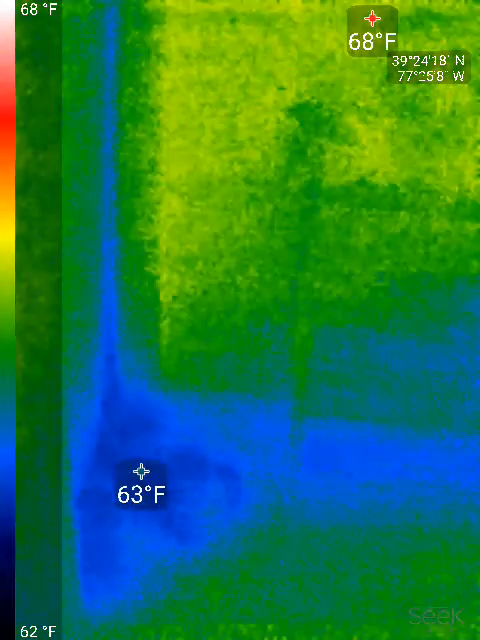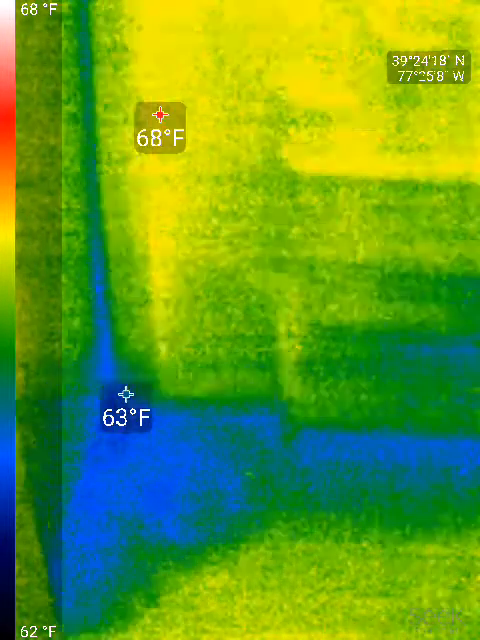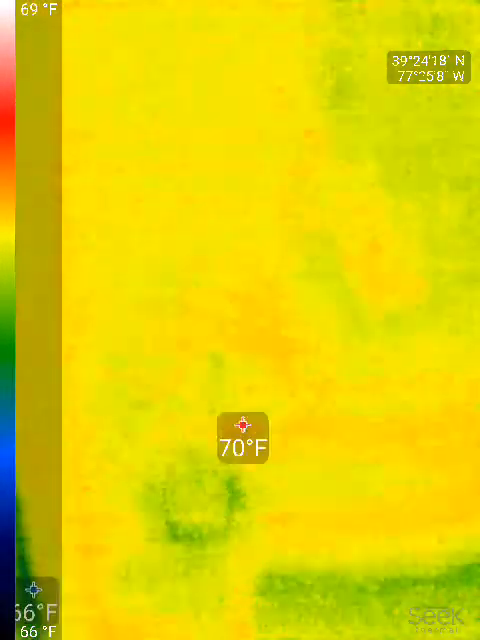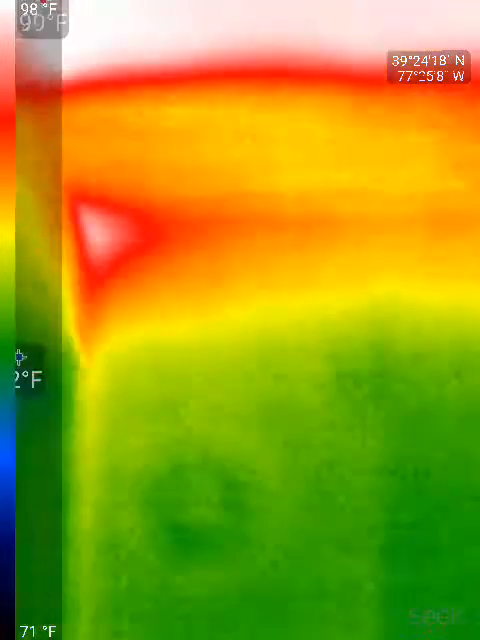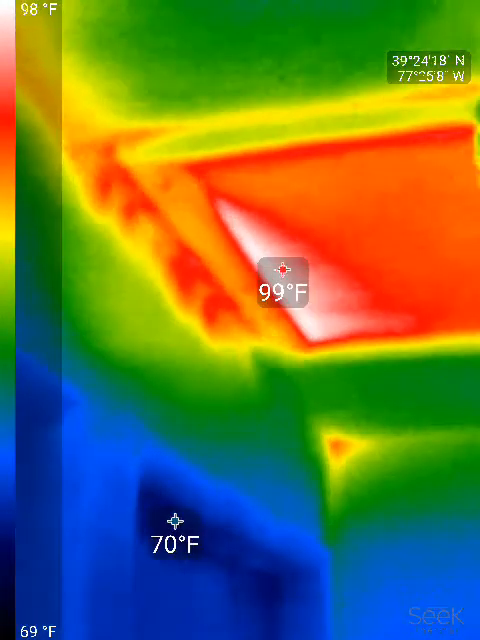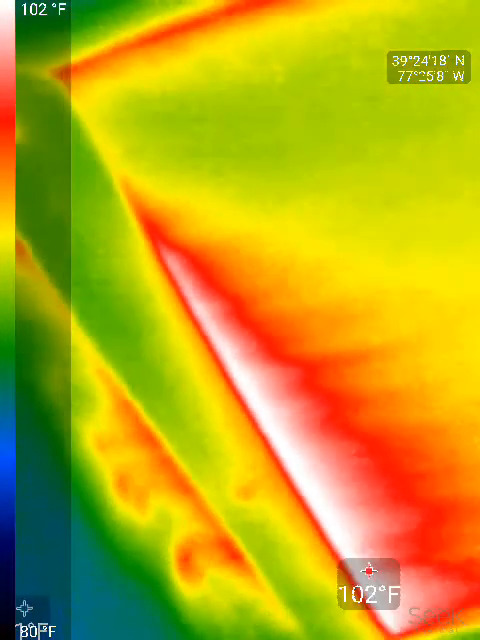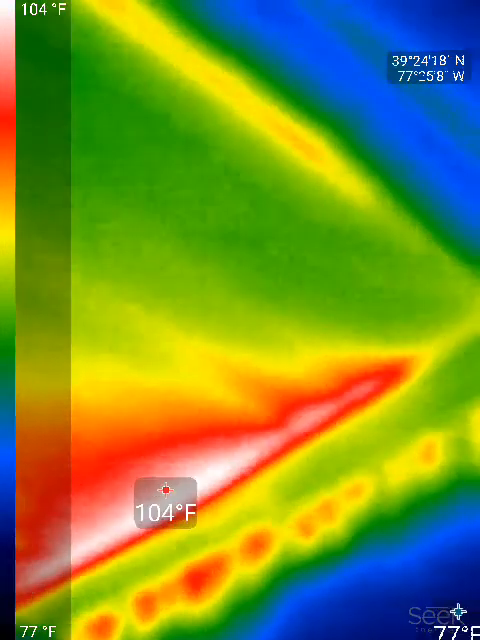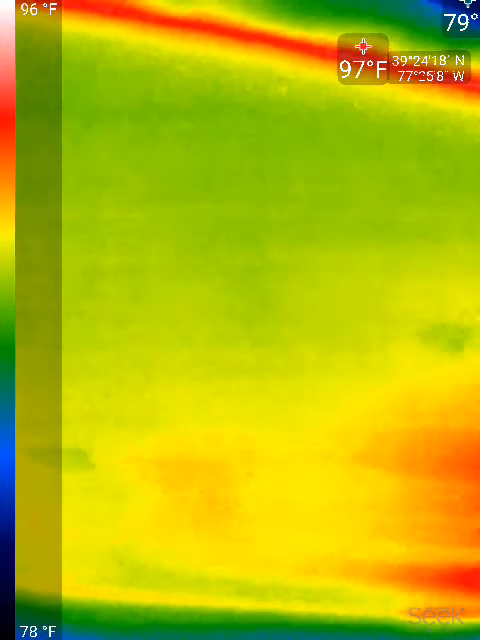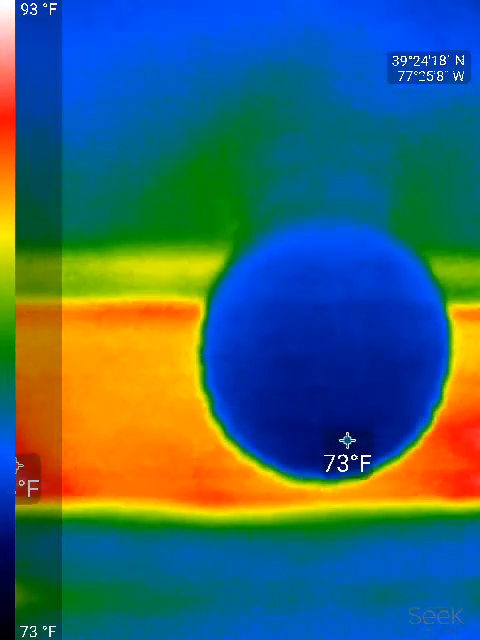So if we look at the wall temperature down at the floor, we're looking 63 at the floor, 68, 70 on the wall. I can actually feel the heat from the attic access. It's running, let's get a little closer, 102, 104. So the attic access panel isn't insulated, and that's a major source of heat upstairs.